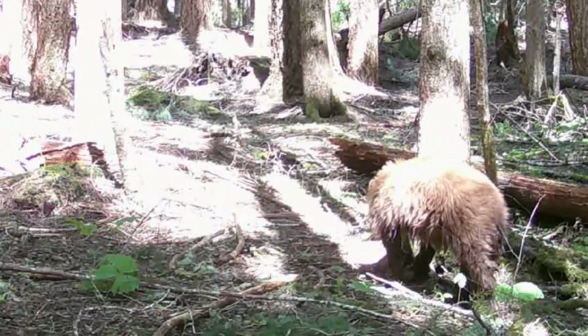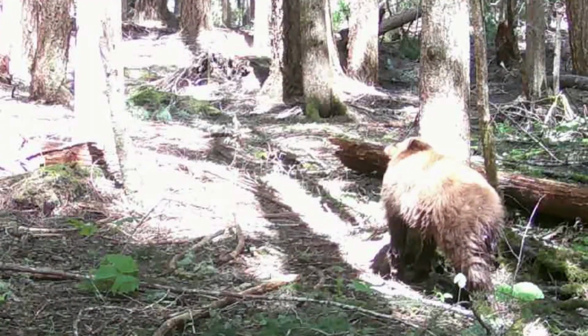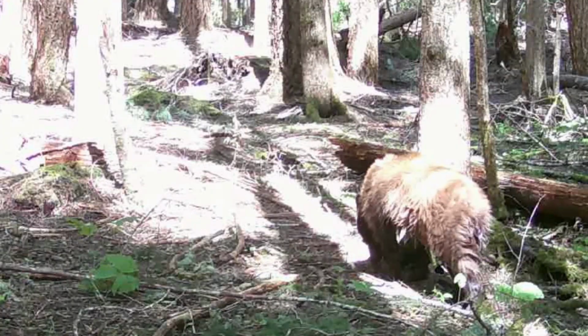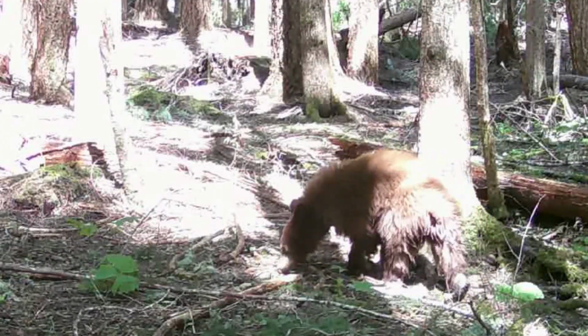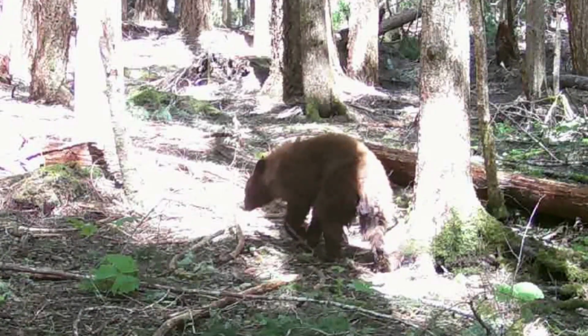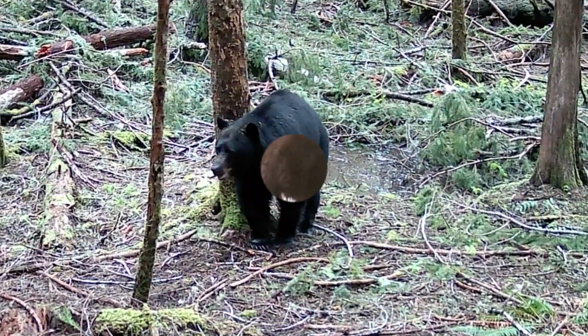Okay, look at this bear closely. This is a 2-year-old cinnamon bear. She is always by herself, and throughout this video you'll see her as a 1-year-old, a 2-year-old right now, and also as a 3-year-old. She's a very interesting bear and always by herself.